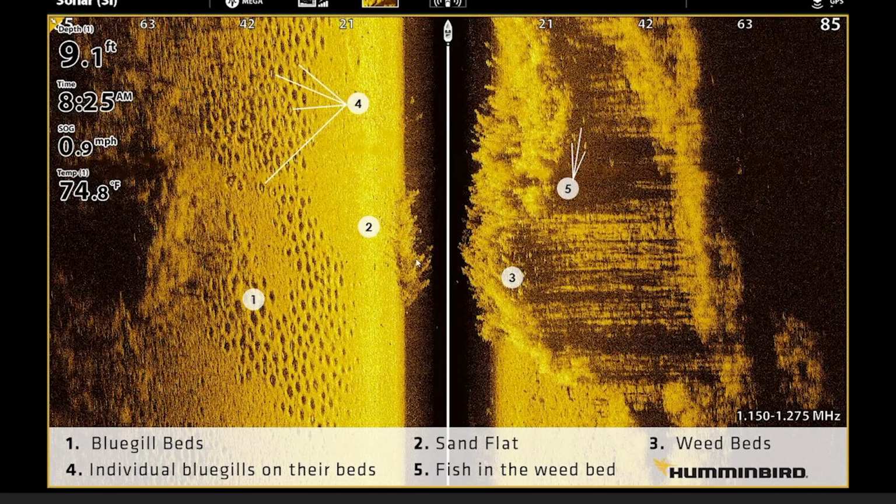We have some grass. If you were to flip this right now, you'd see that this looks like a down scan image, this area, because this is directly underneath the boat. And then, as you work your way this way, you see some individual fish here at 3 and 5, especially 5. You see 1, 2, 3, 4, 5, 6, 7, maybe a few over here, one there, one there. You see a bunch of individual fish inside that grass. That's definitely things you want to look for.